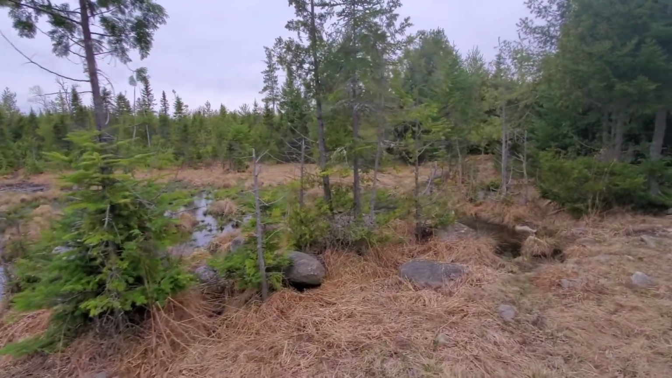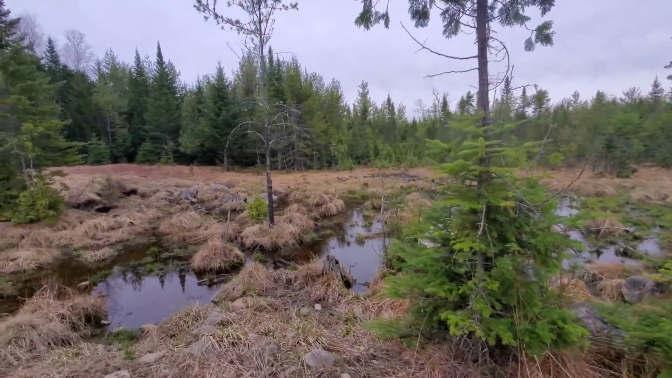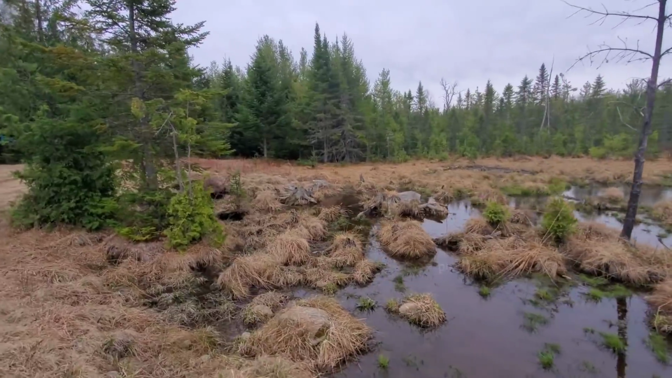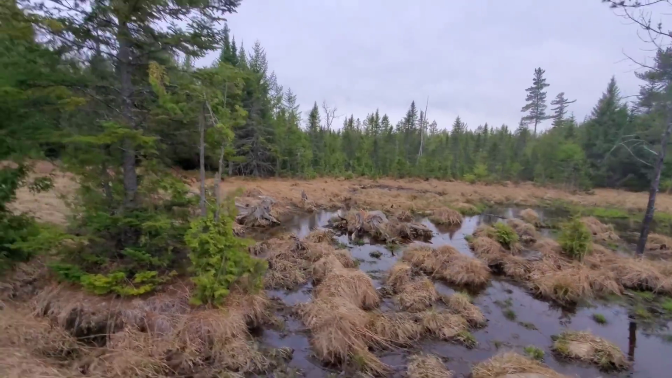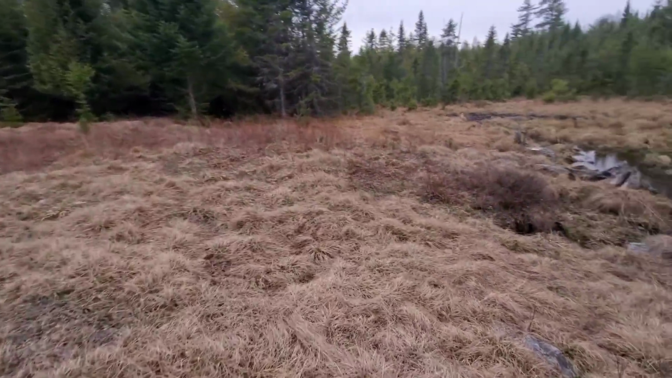Ticks are really bad this year, so I want to try not to get covered in them. Last year, we left some cameras at the same exact spot, but it was actually a drought, so most of this mud was dried up. I'm wearing my boots, so anything that's in this grass won't be able to get on me.